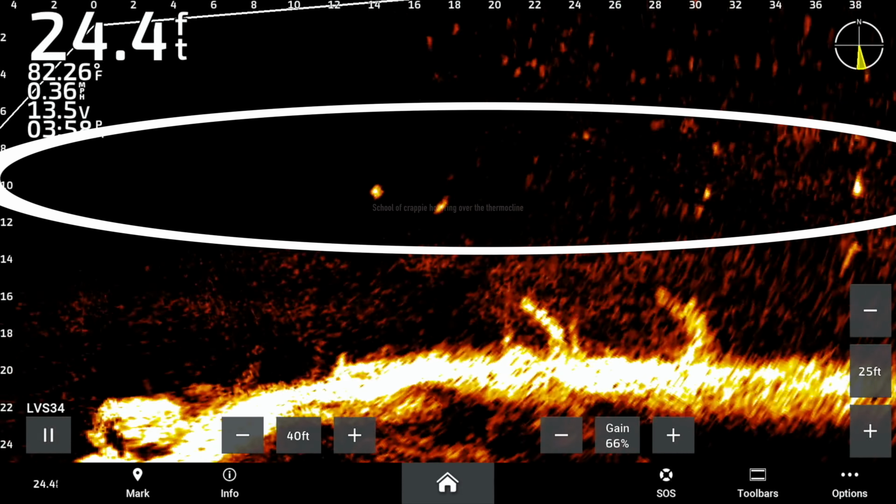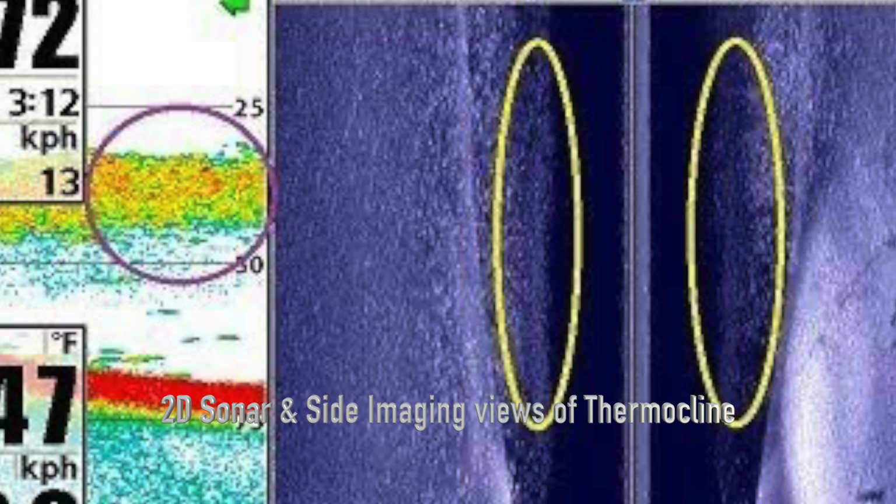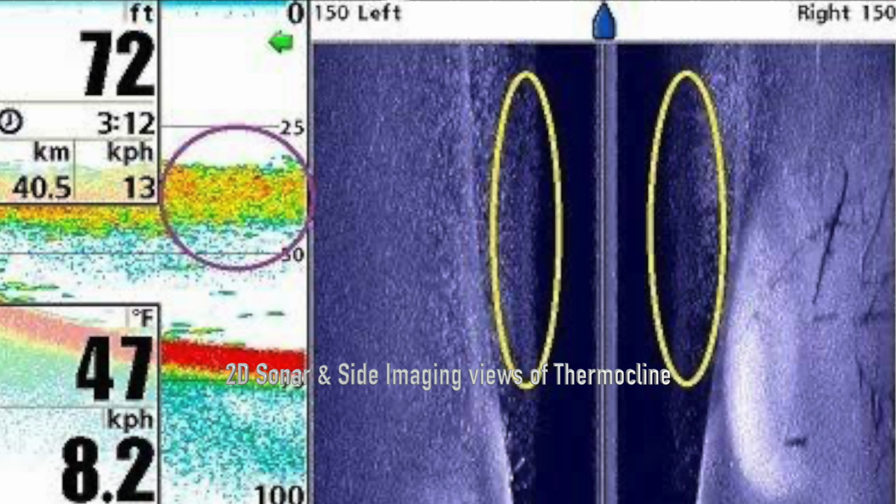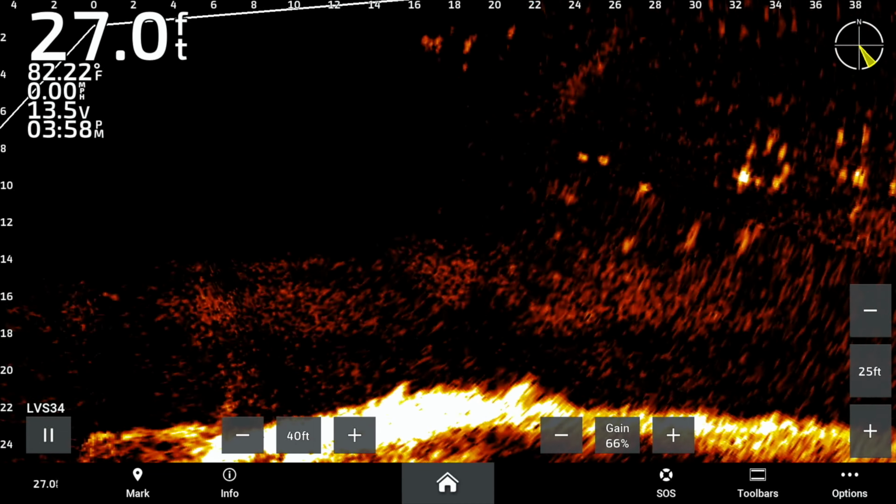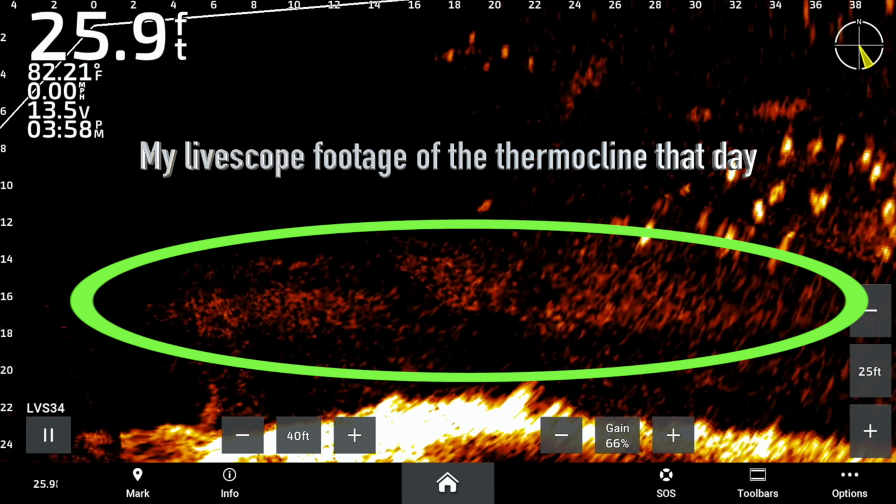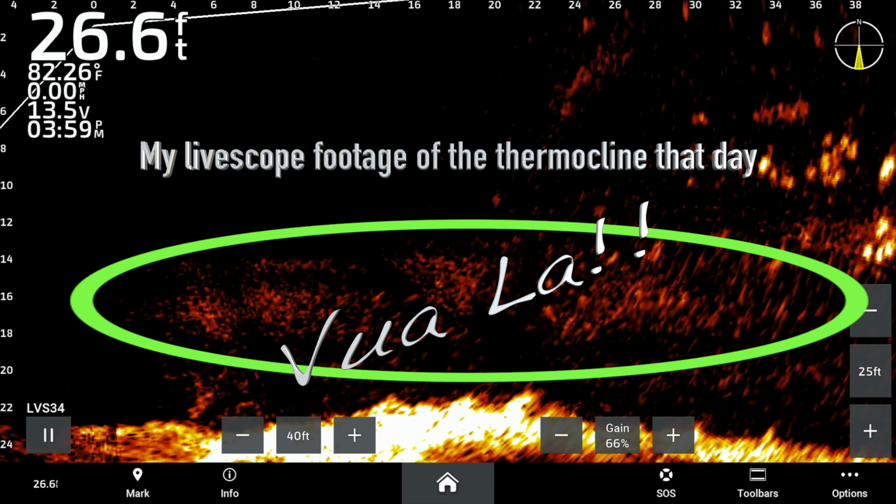Okay, how do we find this thermocline, you ask? Well, I'm glad you did. I've always used my 2D sonar to locate it. However, you can also find it from your down imaging, side imaging, or even your livescope screens. Just turn up the sensitivity on the 2D or whichever one you're using, and you'll notice an area in the middle of the water column darkening all the way across the screen. Voila, that's your thermocline or metalimnion.